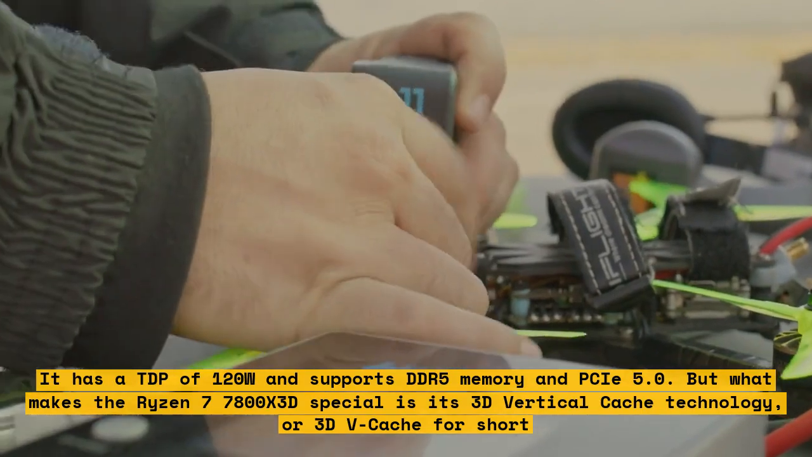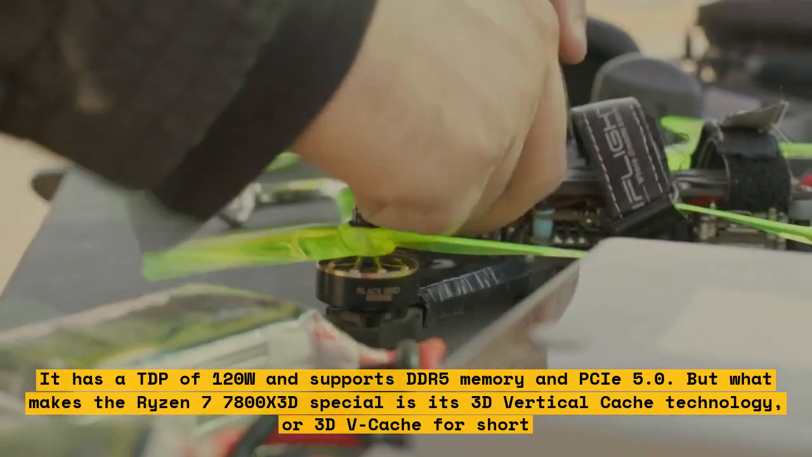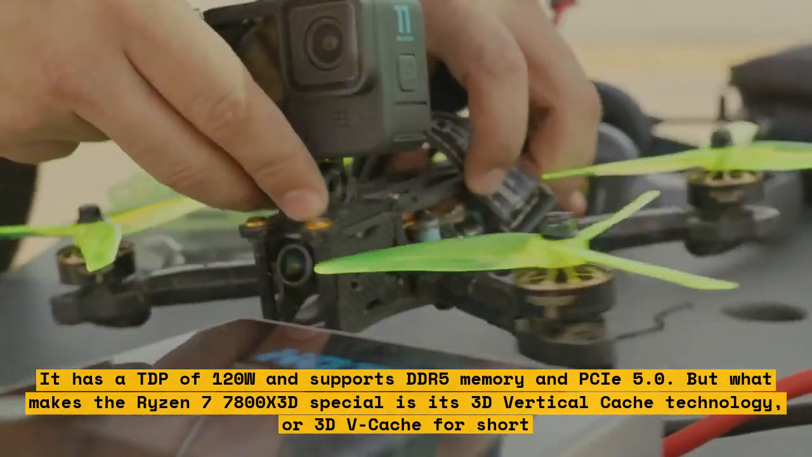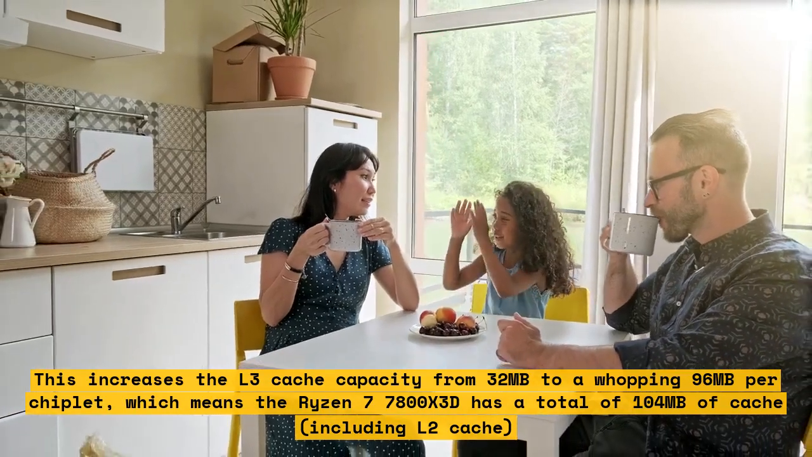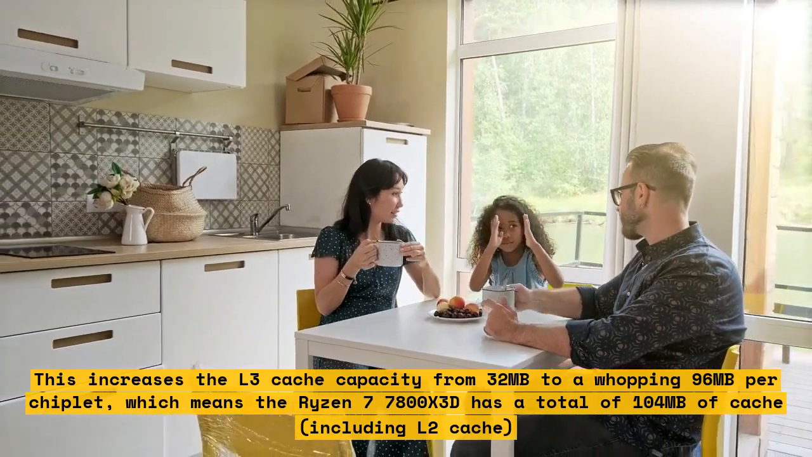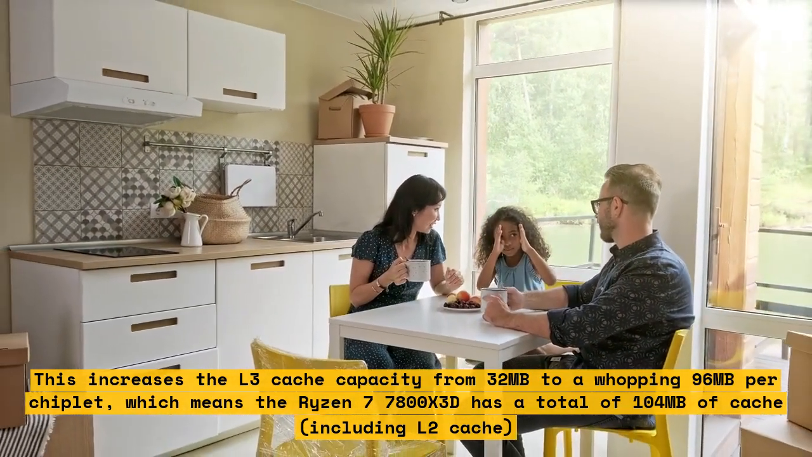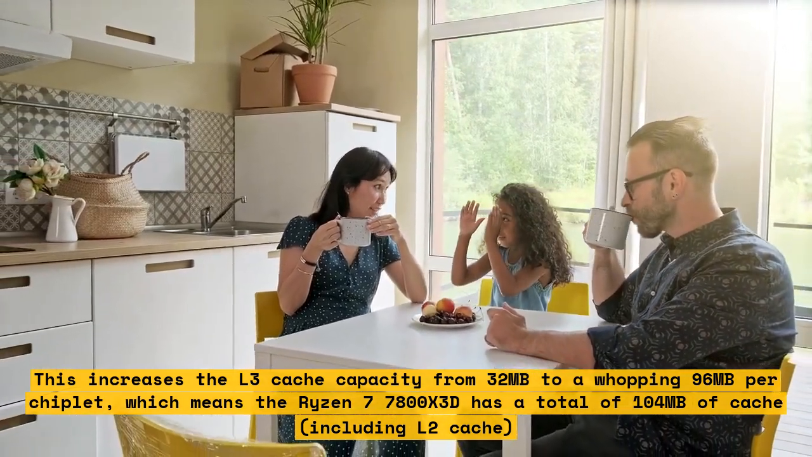But what makes the Ryzen 7 7800X 3D special is its 3D vertical cache technology, or 3D V-cache for short. This technology allows AMD to stack an additional layer of L3 cache on top of the CPU chiplet, using through-silicon vias, TSVs, to connect them. This increases the L3 cache capacity from 32 MB to a whopping 96 MB per chiplet, which means the Ryzen 7 7800X 3D has a total of 104 MB of cache, including L2 cache.